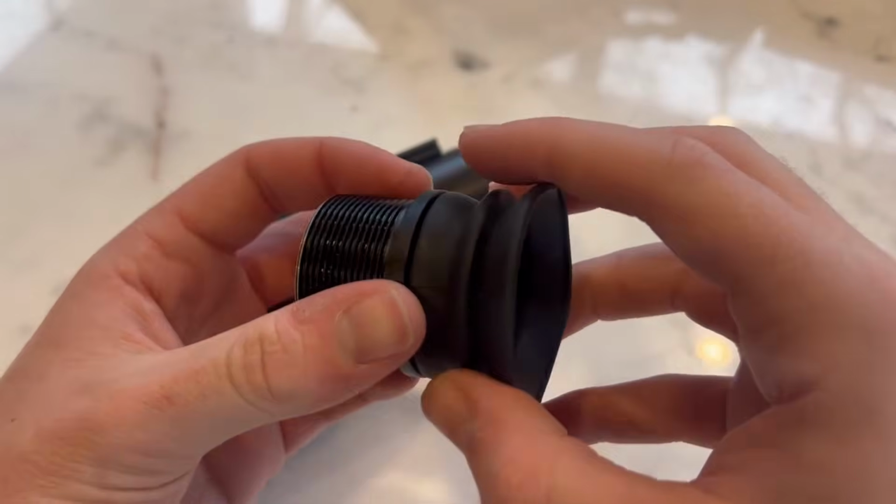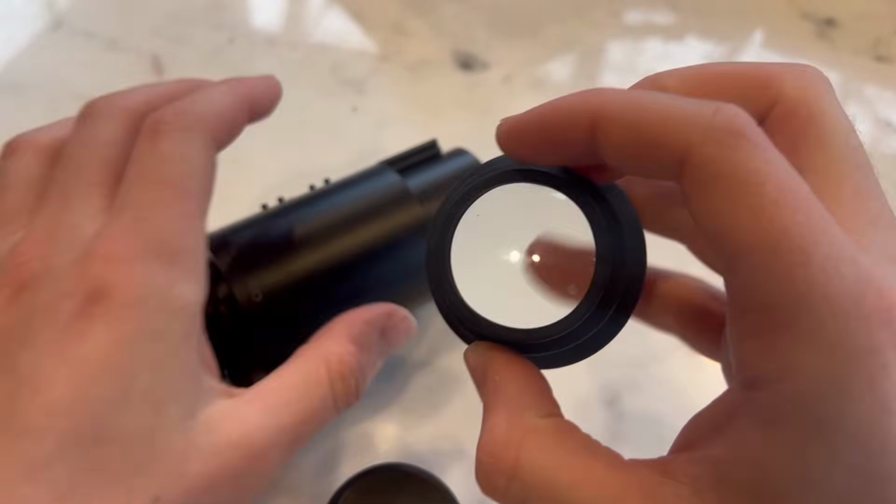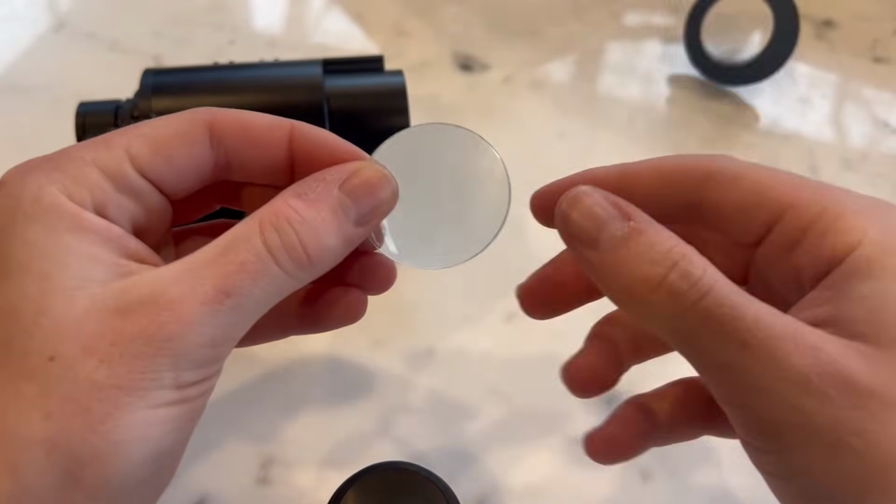Along with this, I wanted to try removing the eye cup as I don't like eye cups very much. When I removed the eye cup, I found the whole eyepiece coming out with it. Turns out you can take the piece of glass out from the eye cup. We'll talk more about this later in opinions.